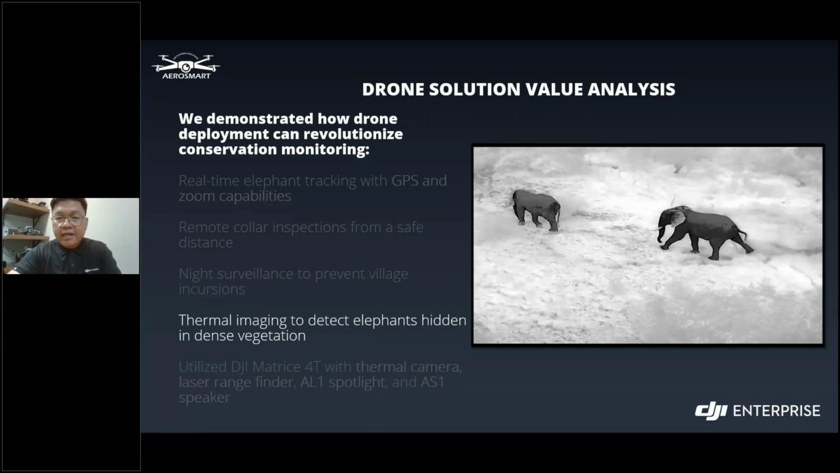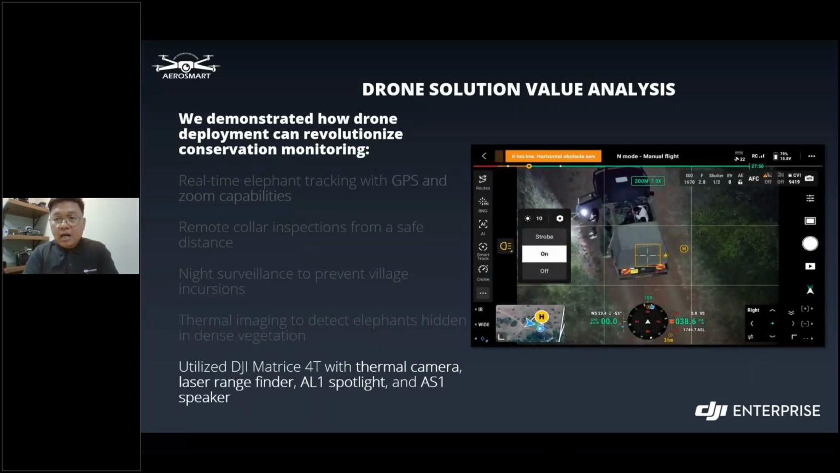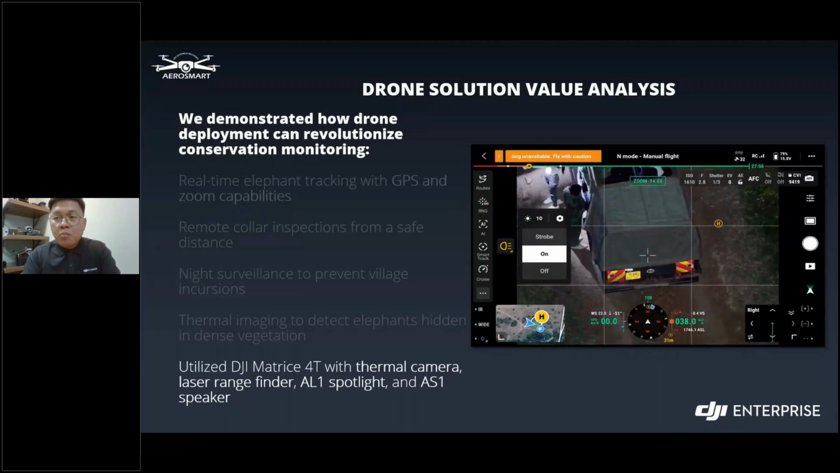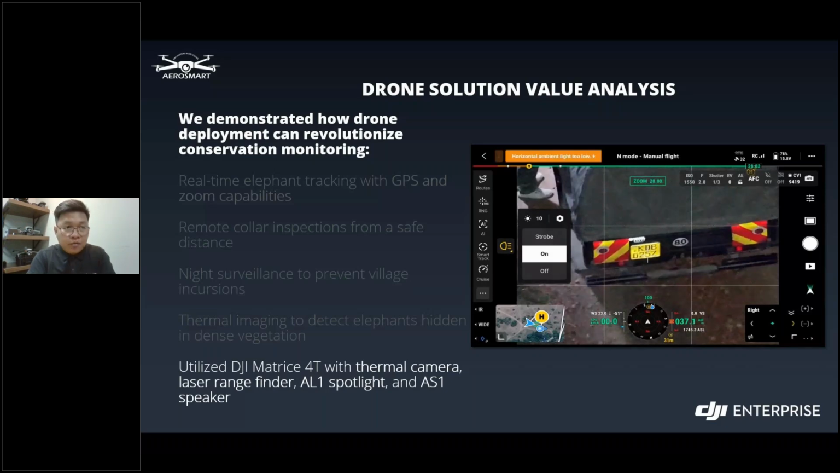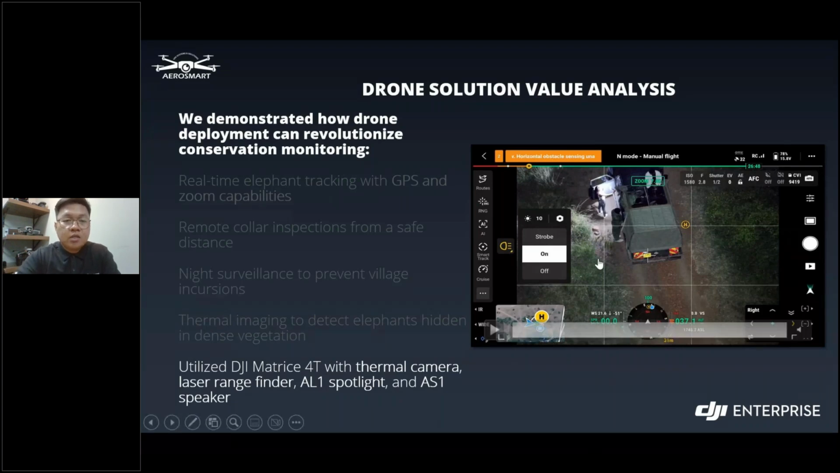On the next slide, we also utilized the AL1 spotlight, which can clearly illuminate subjects even from a distance. Combined with the zoom camera, it gave us a clear view of the point of interest, for example taking the plate number of an illegal poacher, as demonstrated in the video. We also demonstrated the AS1 speaker for faster response or warning communities in case of any danger. That is one very good use case as well.